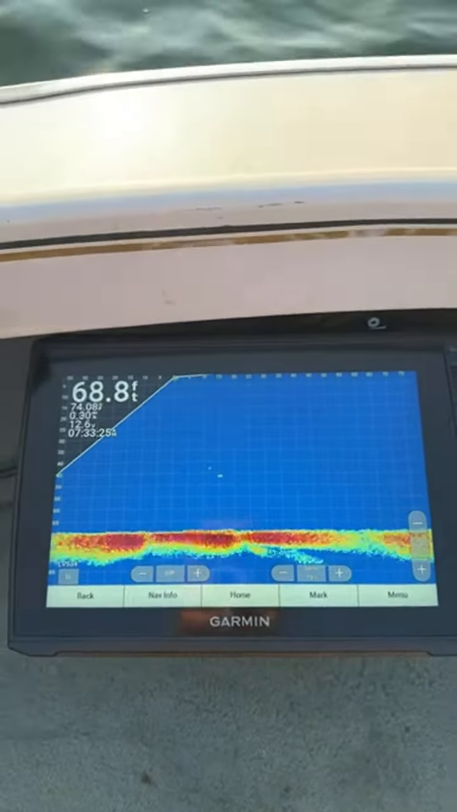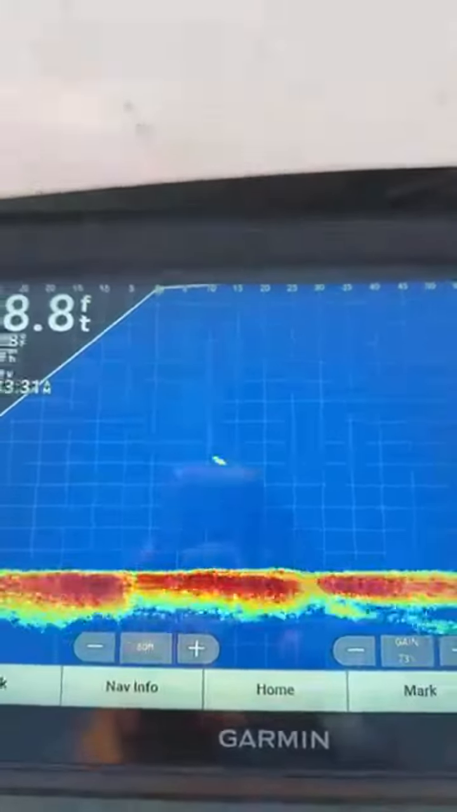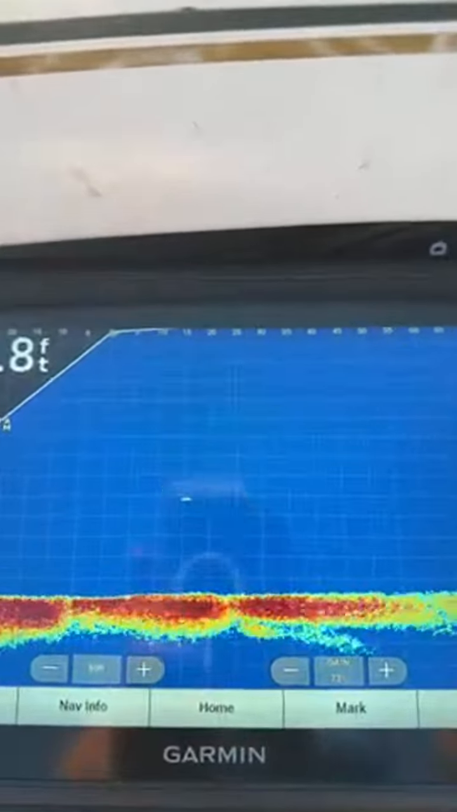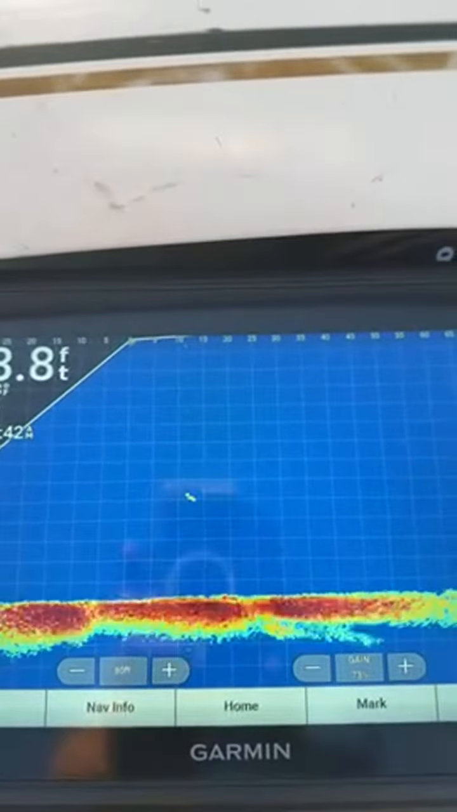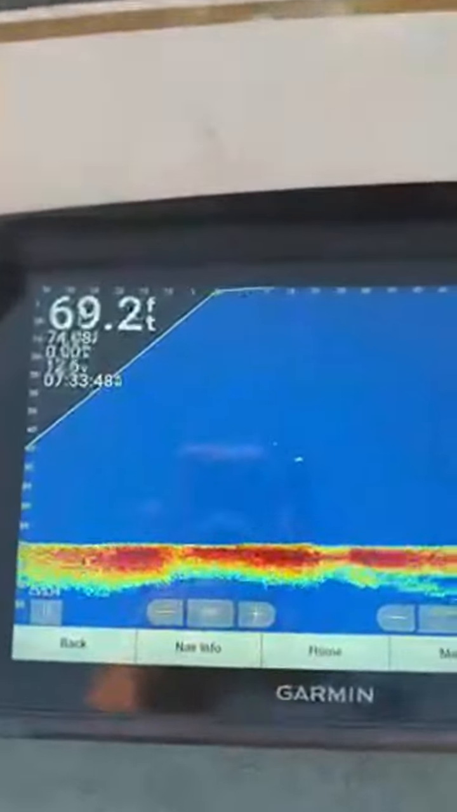Oh, he said no thank you. Oh, here he comes, coming back again. He doesn't want it, but he just doesn't want to leave it alone. Be nice if he bit, because that's a good fish. 70 feet of water, I can see him that clearly and that big.